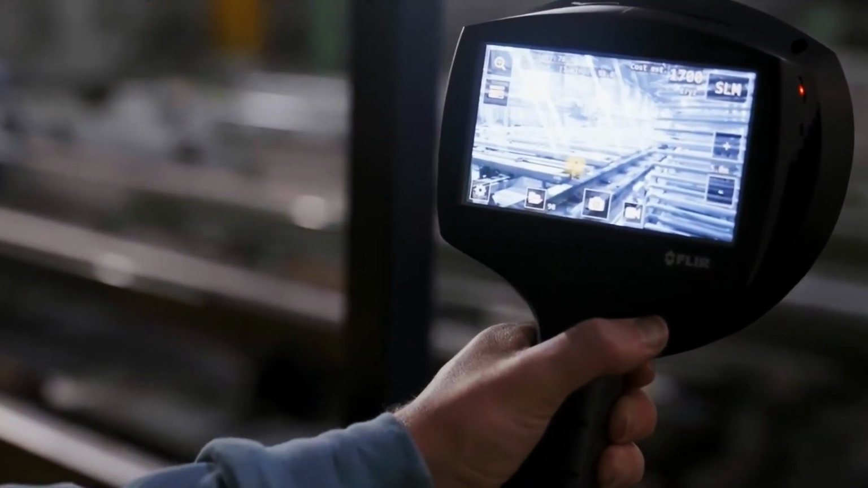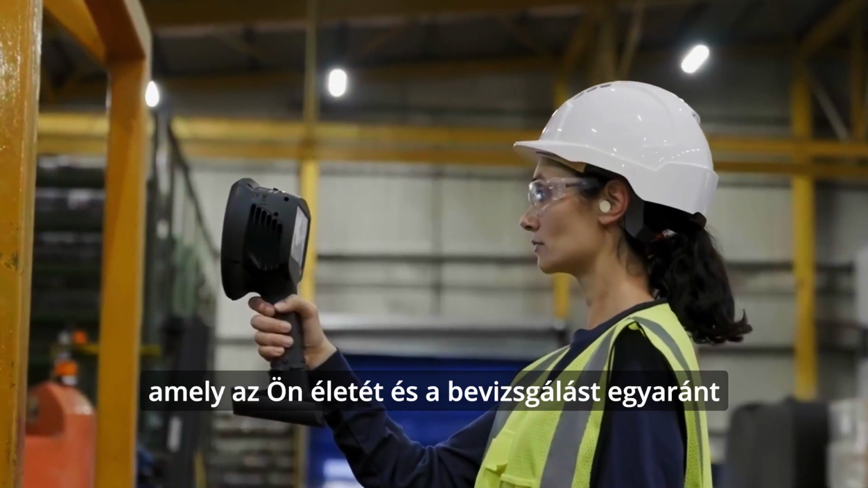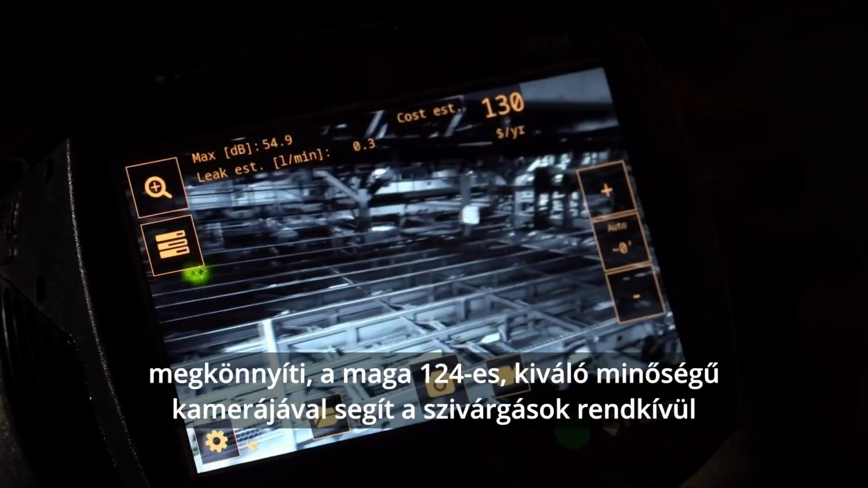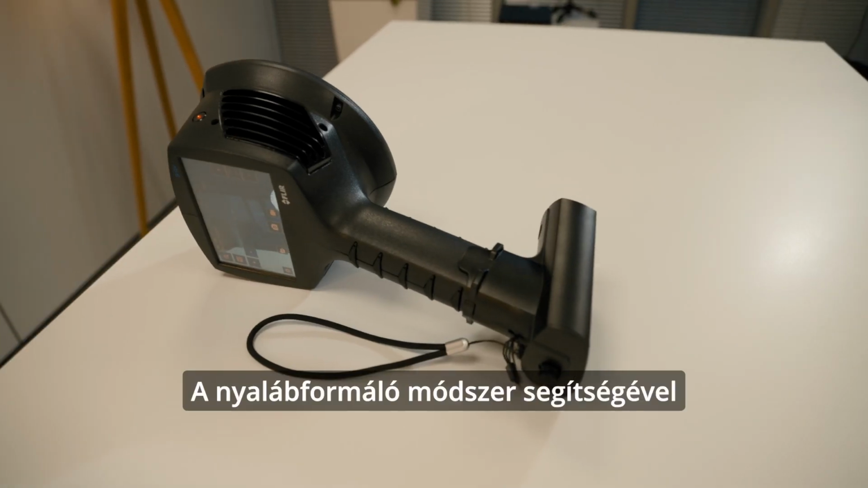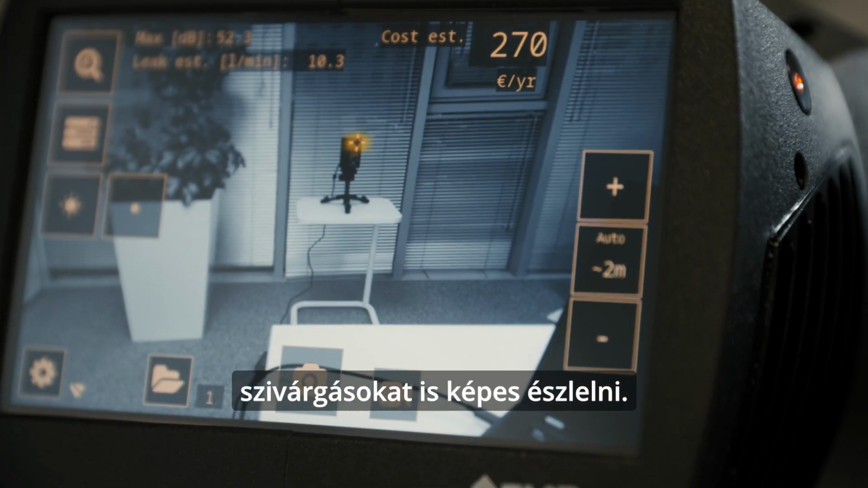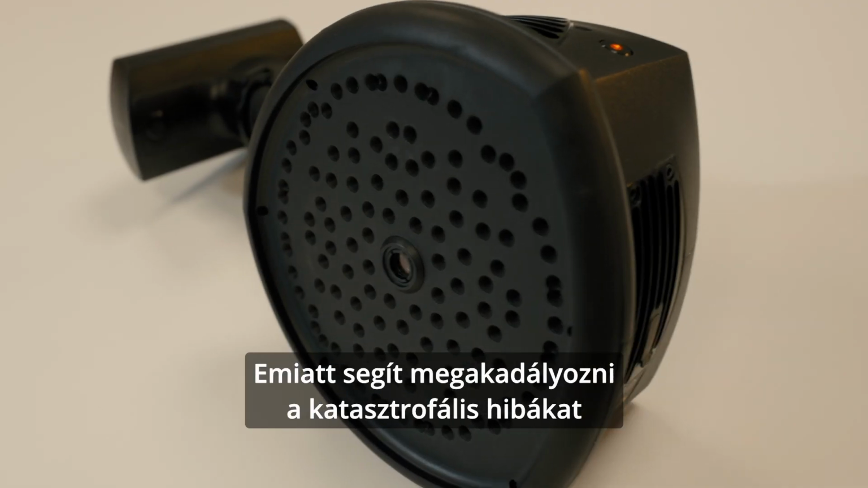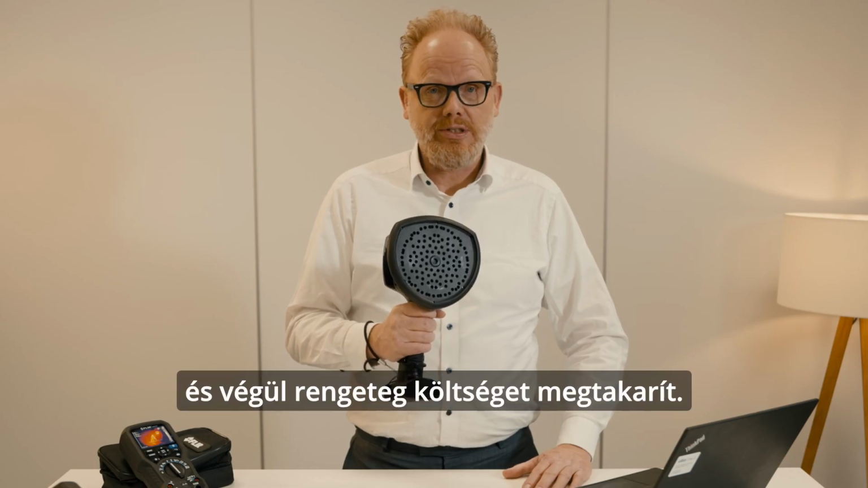This is the LSI124 LD+, an acoustic camera which makes your life and inspection very easy, helping you find leaks in a very accurate way. With its 124 high-quality microphones using the beamforming method, we can detect very small leaks down to a size of 4 milliliter per minute. This will help you prevent catastrophic failures and machine breakdowns, and will save a lot of cost in the end.